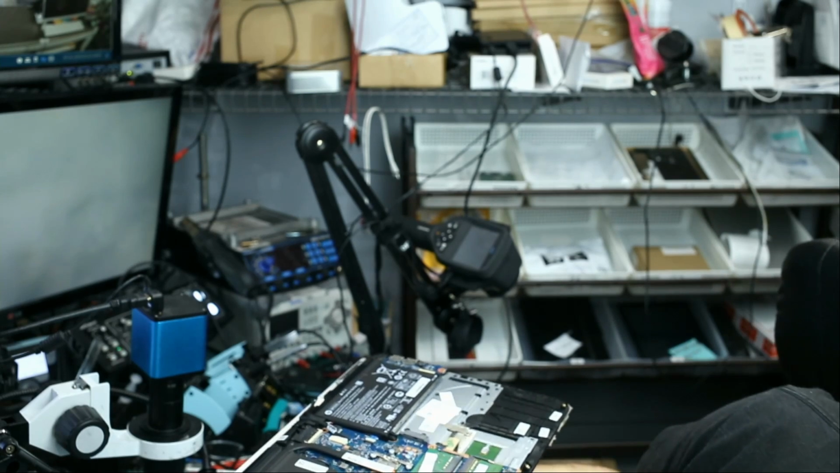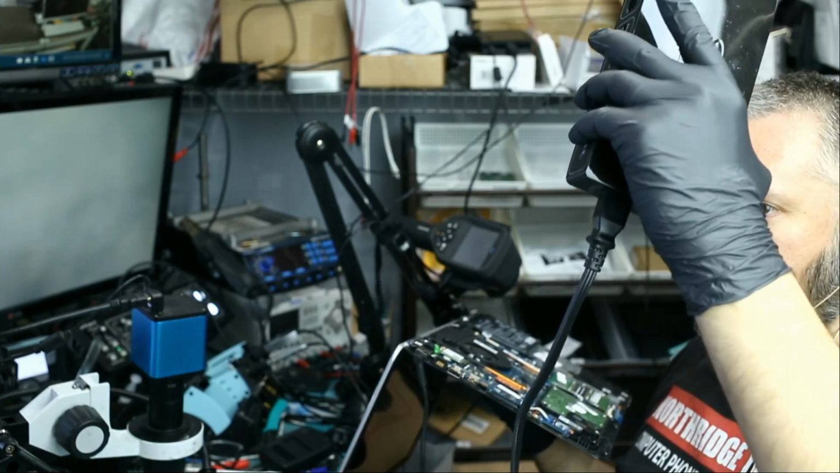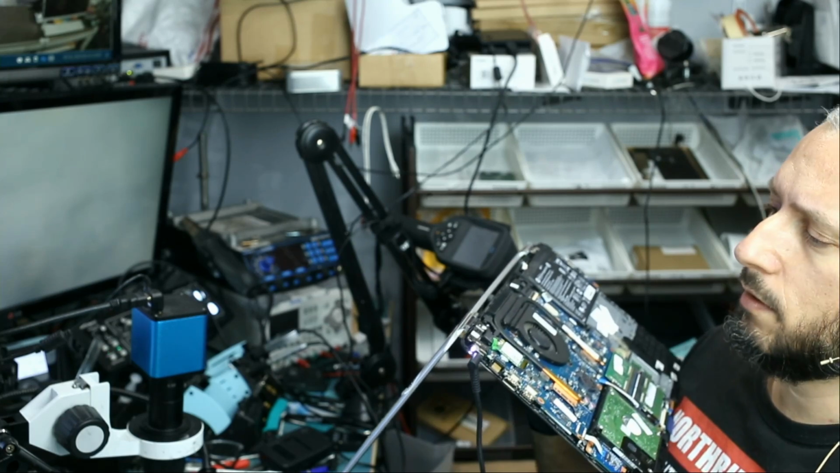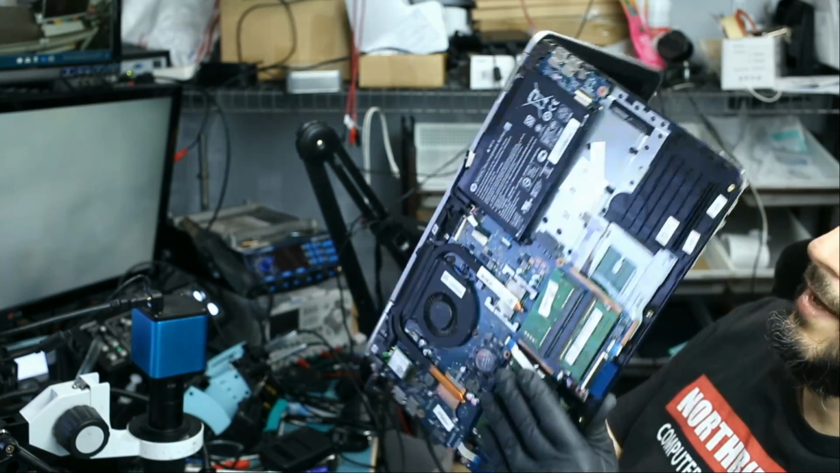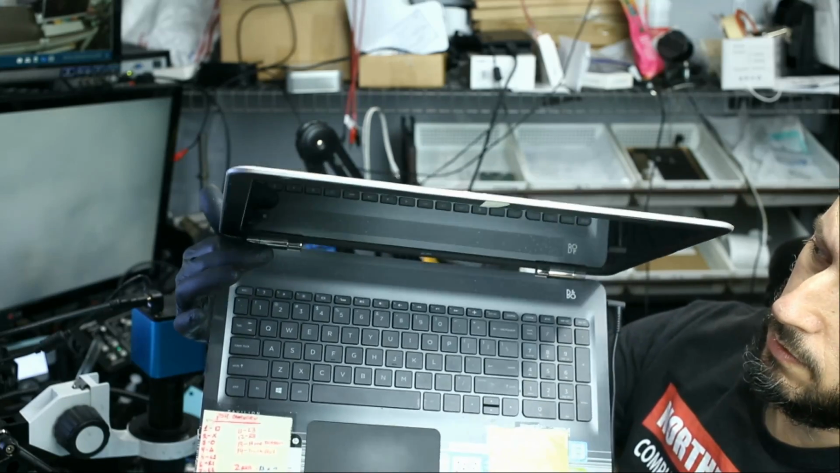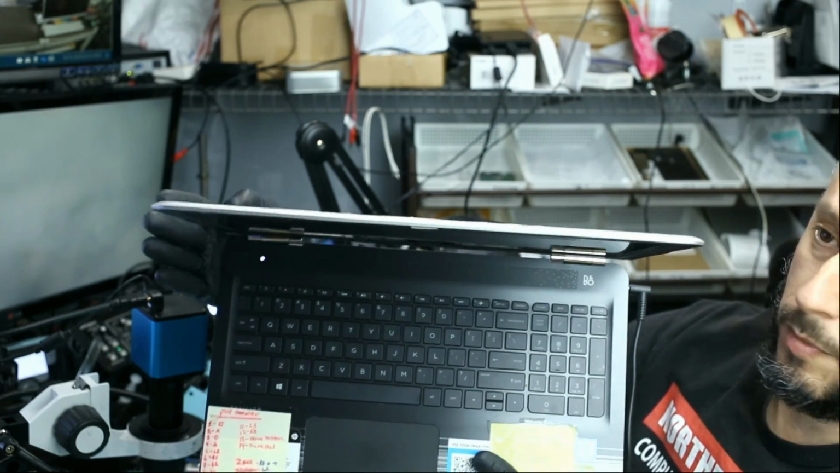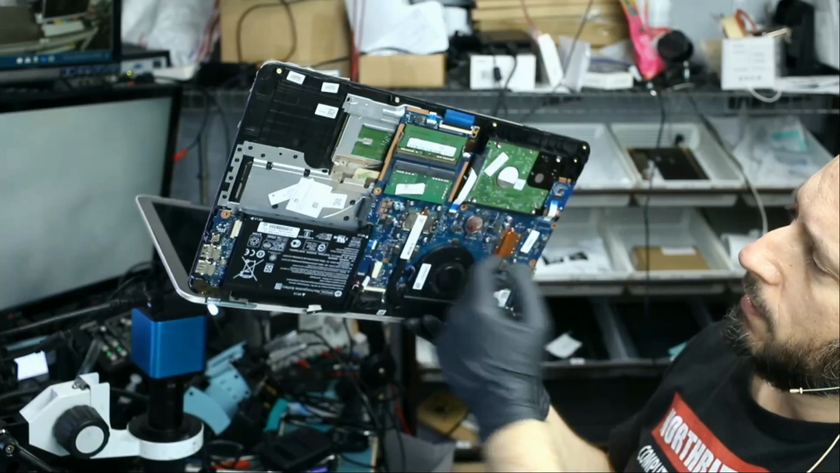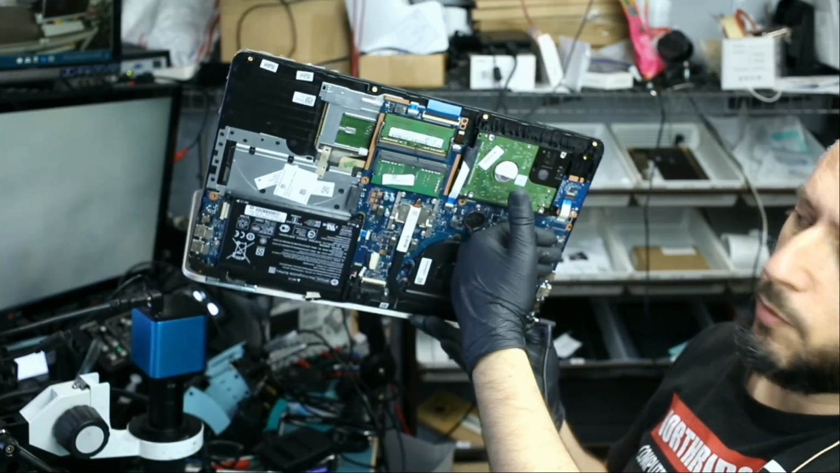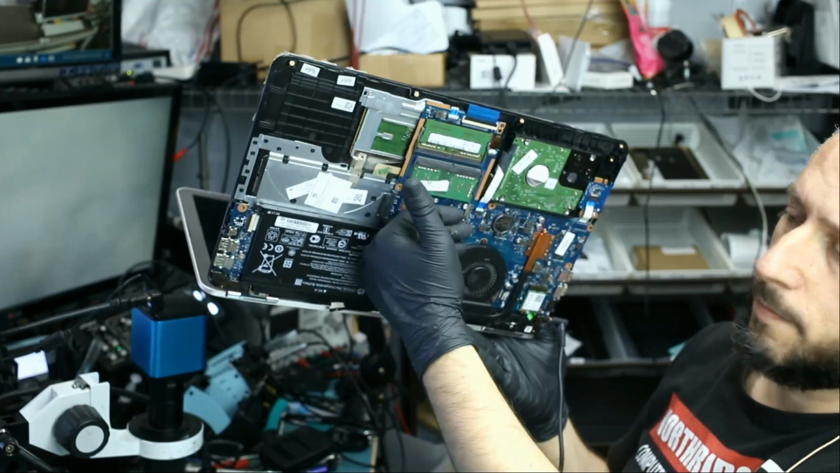Let me plug in the charger so I can show you what I mean. The charging cable is plugged in, and I have it plugged into this power bank here. So we do see the light here on the charging port, and now the power button is off. When I press to turn it on, it turns on. Look at this. But the computer is dead. The CPU is cold, and everything on the board is cold. So the motherboard is not on.